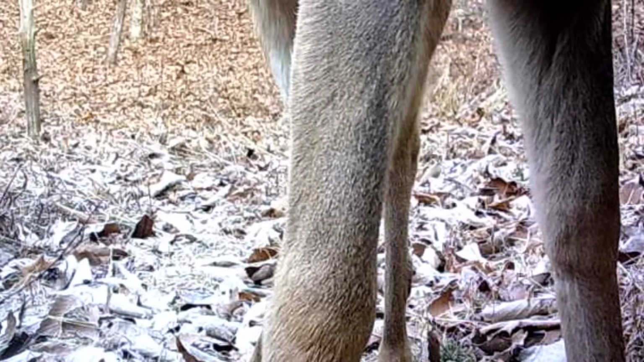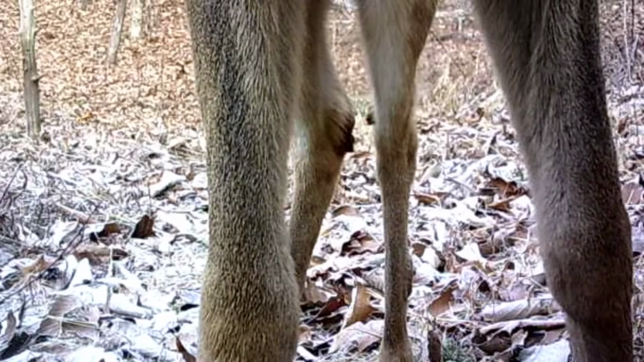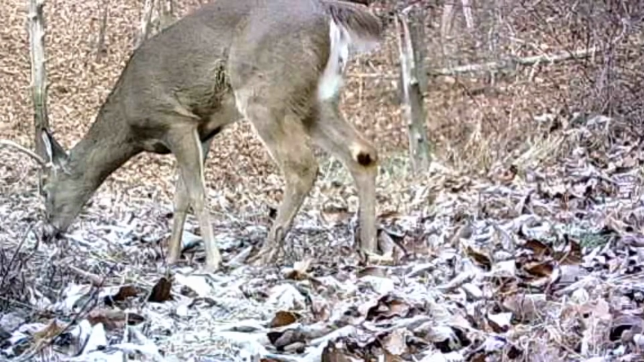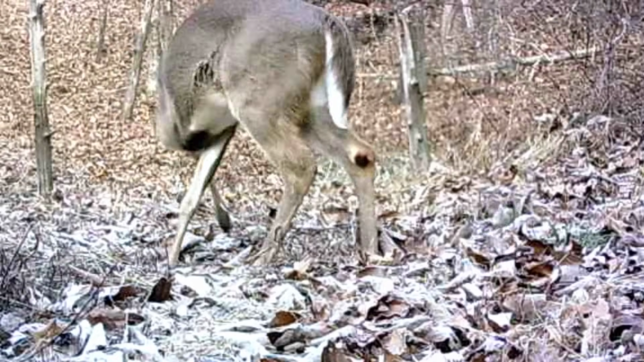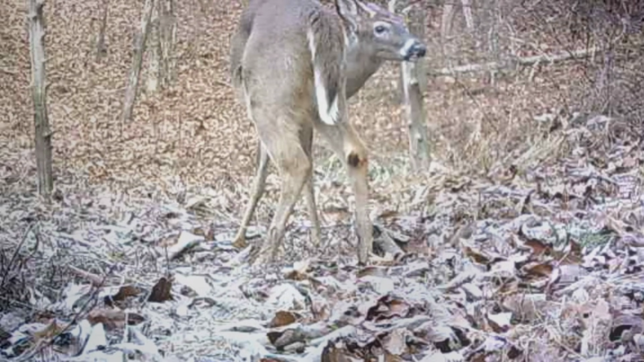And here's a young buck. I can't see its head here, but you can tell it's a buck, because look inside its back legs. It's got them scent glands. See him on there? The old young buck. And he's at the pond all the time. And little bird.